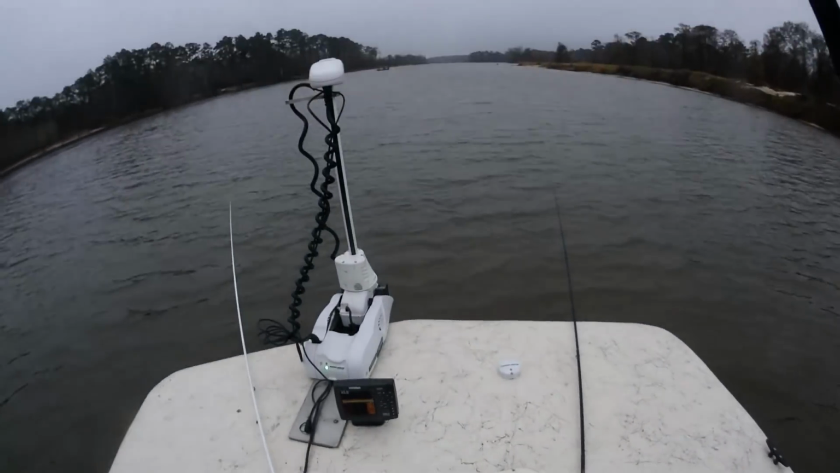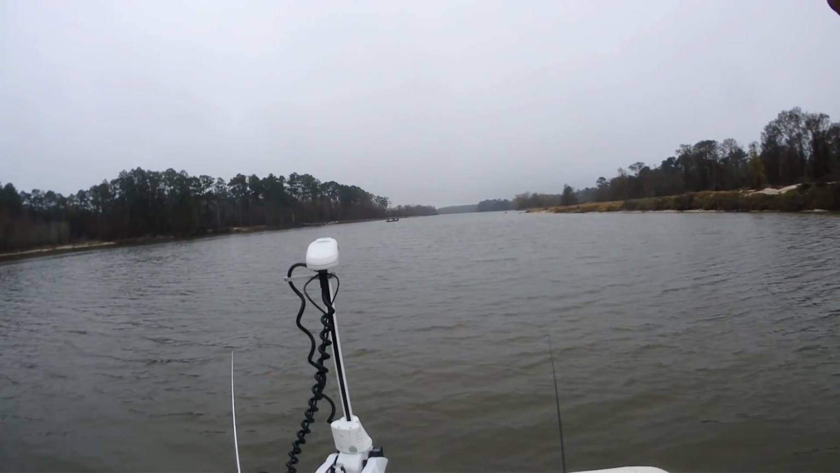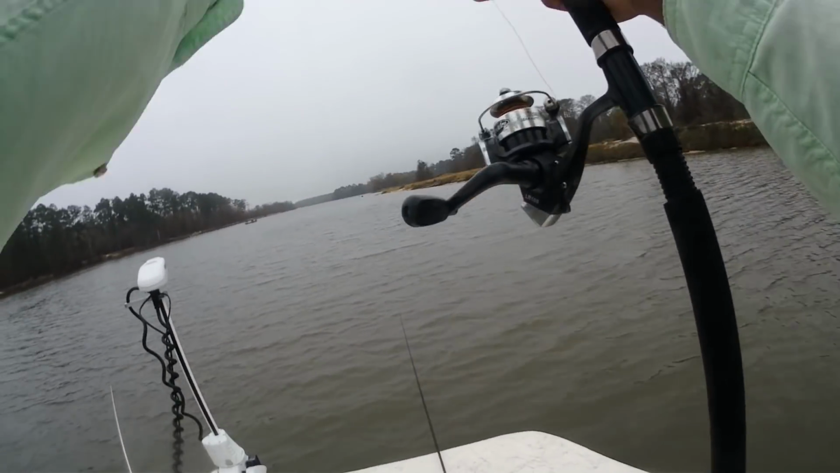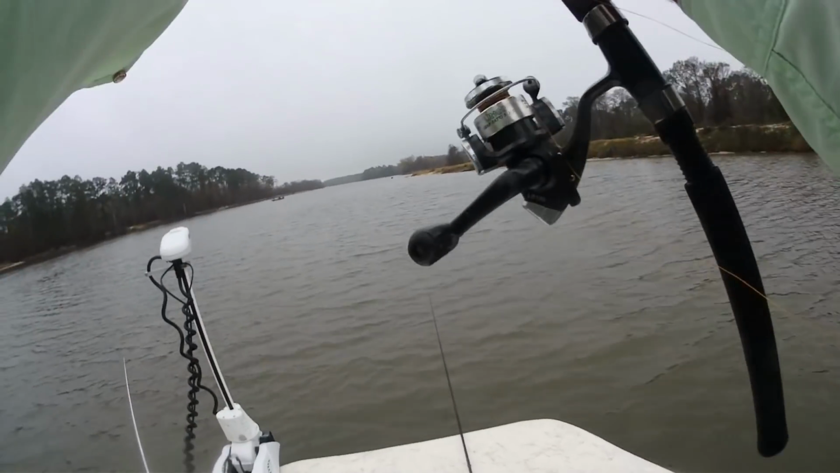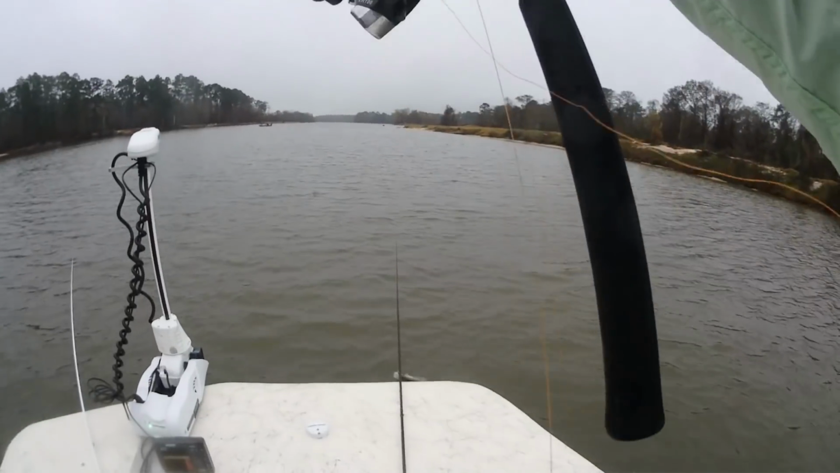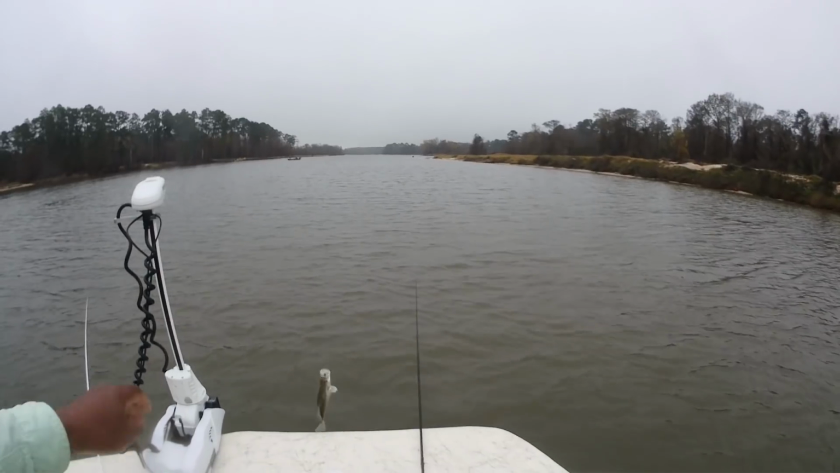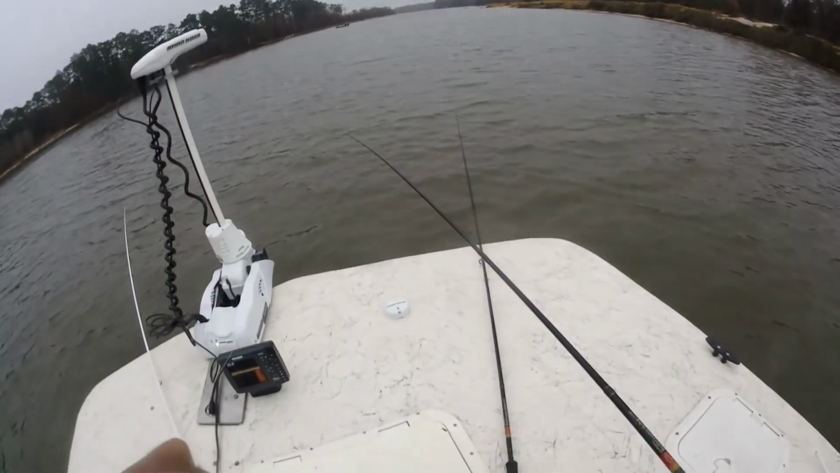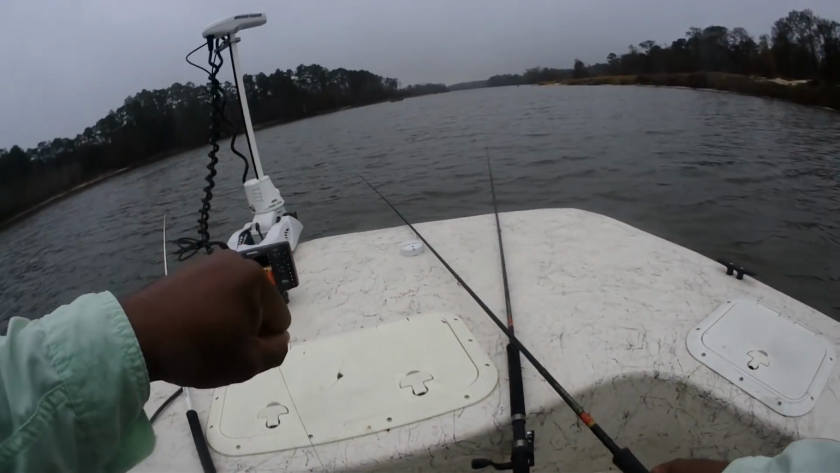And that same rod, still not tremendously big, but a fish nonetheless. Oh, that's a keeper there. Look at here, y'all. These fish are just all over the map right now.